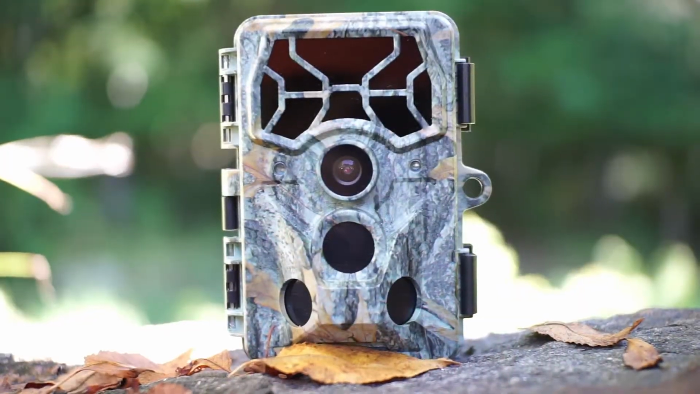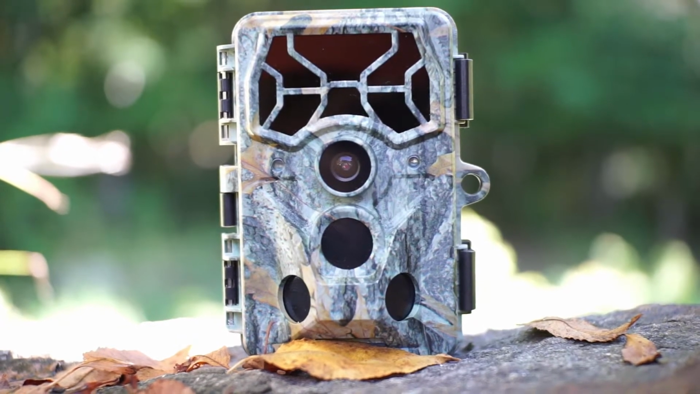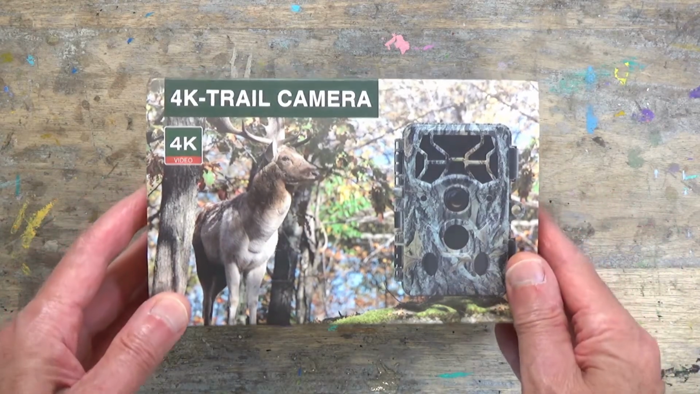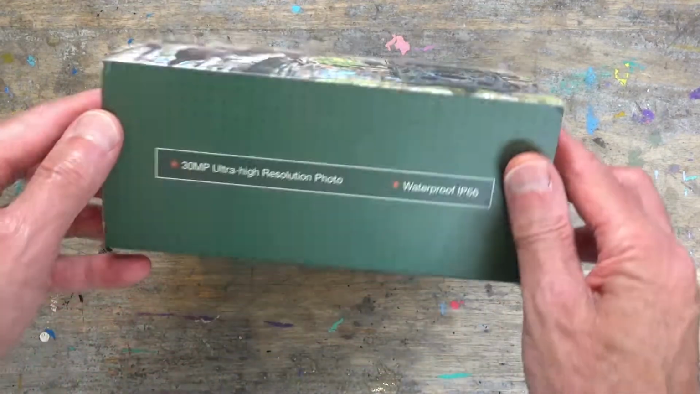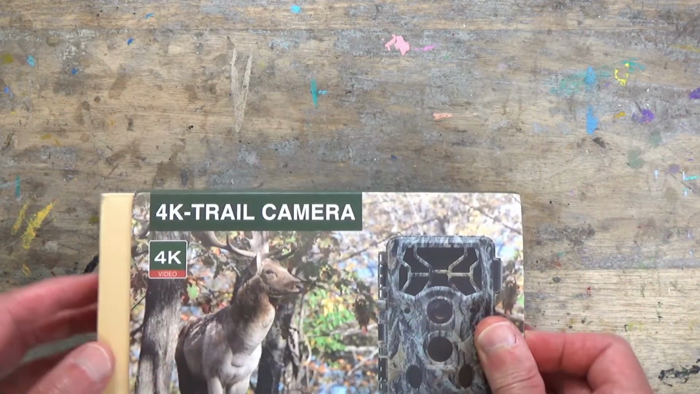So here it is, the beautiful 4K camera by Releff, R-E-L-E-F-F. Releff was kind enough to send this to me in exchange for my honest review. So let's get into it. So here it is, the 4K trail camera by Releff. It also takes 30 megapixel still high resolution photos. IP66 waterproof. Let's take a look.